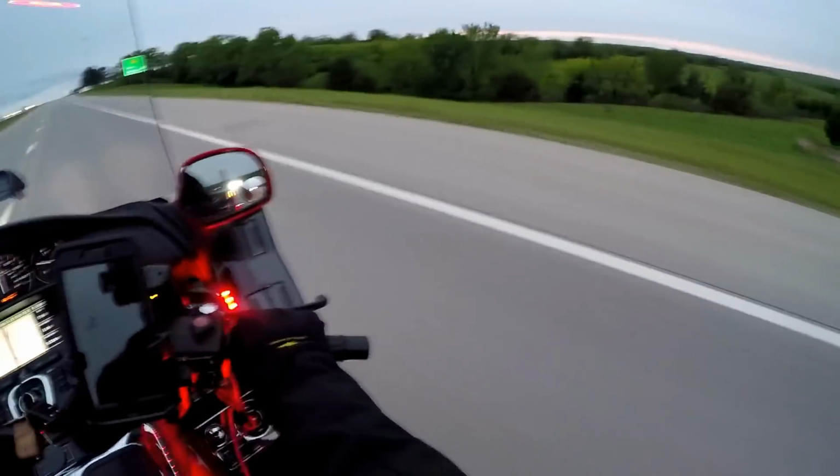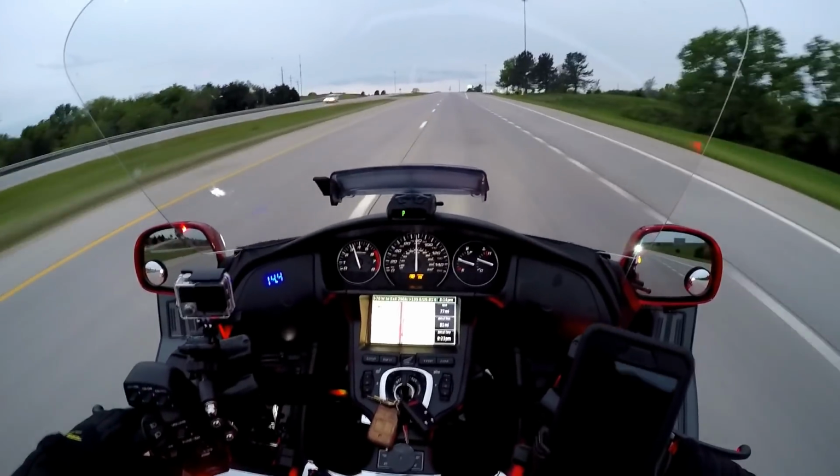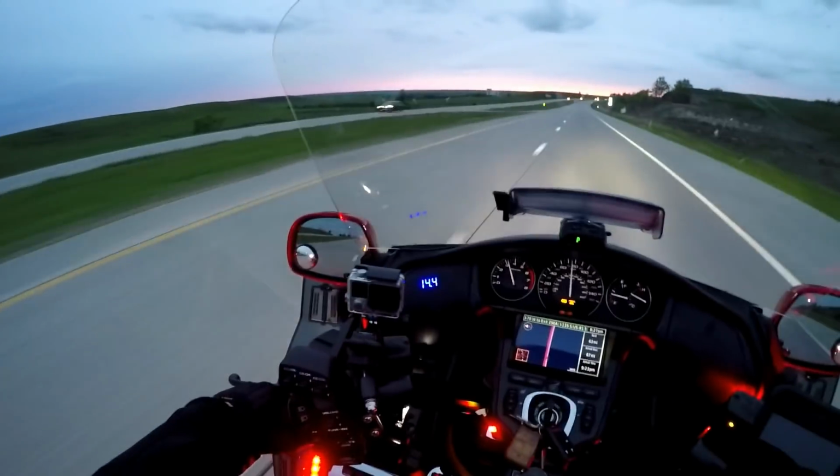There go some deer right there. Three up down there, just sitting there. Man, that's a gorgeous sunset, man.